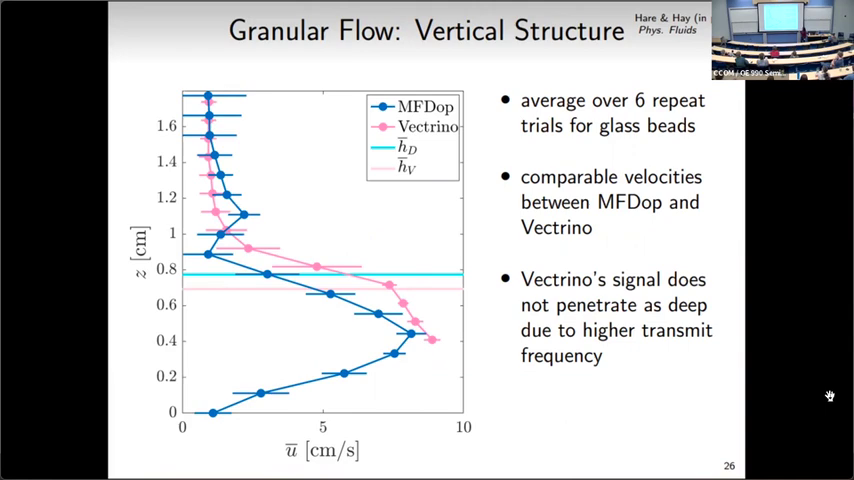In blue are the MF-DOT measurements, and this time I'm going to compare to the Vectrino measurements. We have downslope velocity again and distance away from the bottom on the vertical axis. Both instruments agree pretty well with the thickness of the moving layer, so that's great. They also agree fairly well with the velocities and the shape of the velocity profile, tending to 0 velocities within the water column, this kind of negative shear layer at the top of the moving layer, and a maximum velocity within the moving layer.